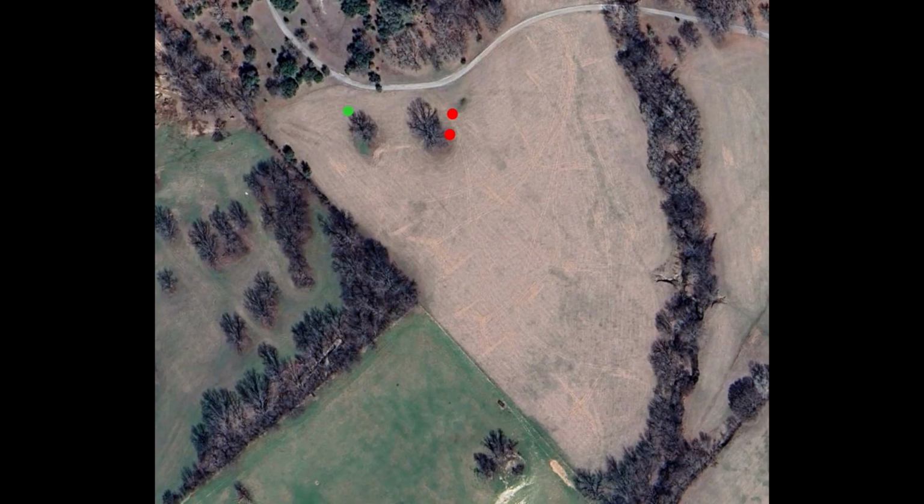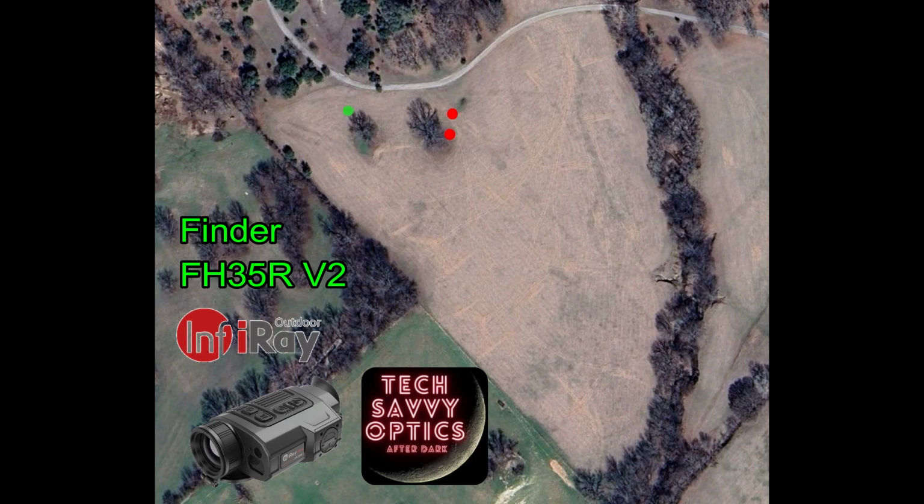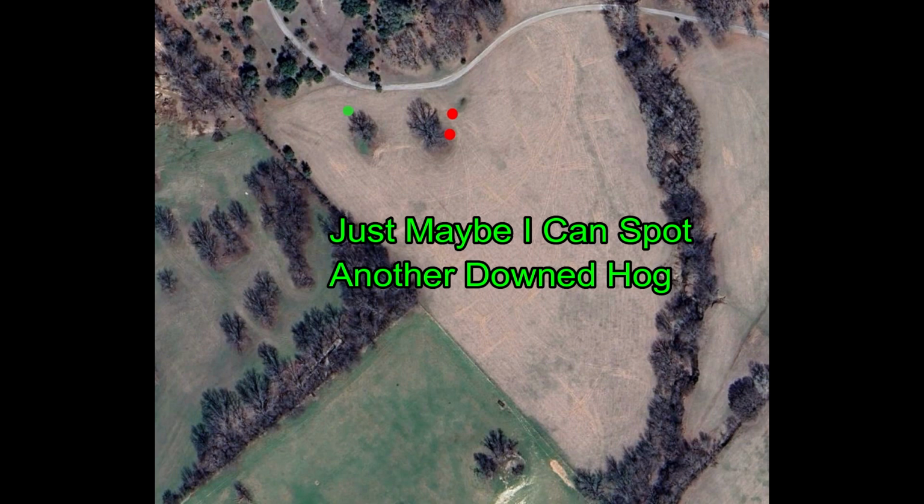That's cool. So this map shows where the two hogs are down in red. Where I was shooting from is the green dot over here. And in my search for the hogs, I've had my headlamp on, but before I break down the rifle and take it over to the hogs, I'm going to scan with my infrared finder from Tech Savvy Optics to see if there are any hogs in the field.